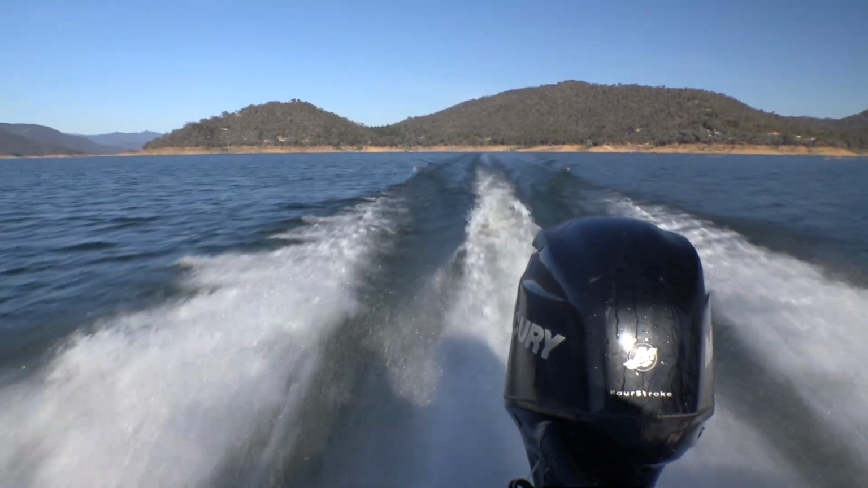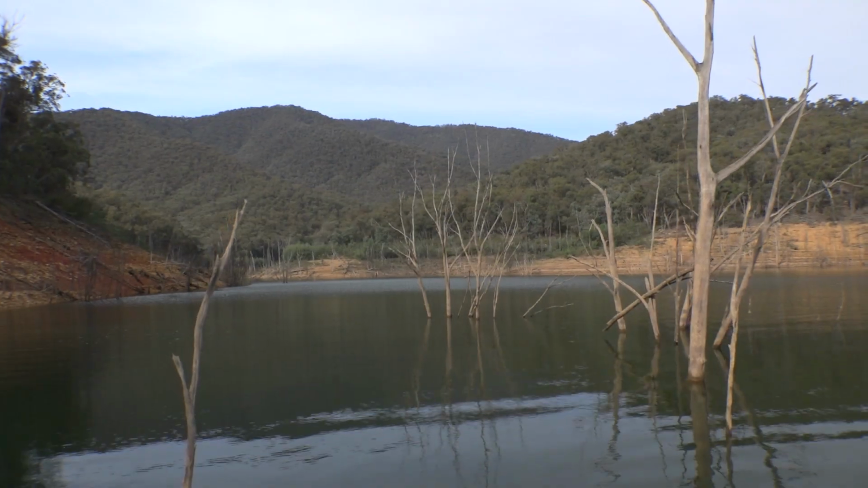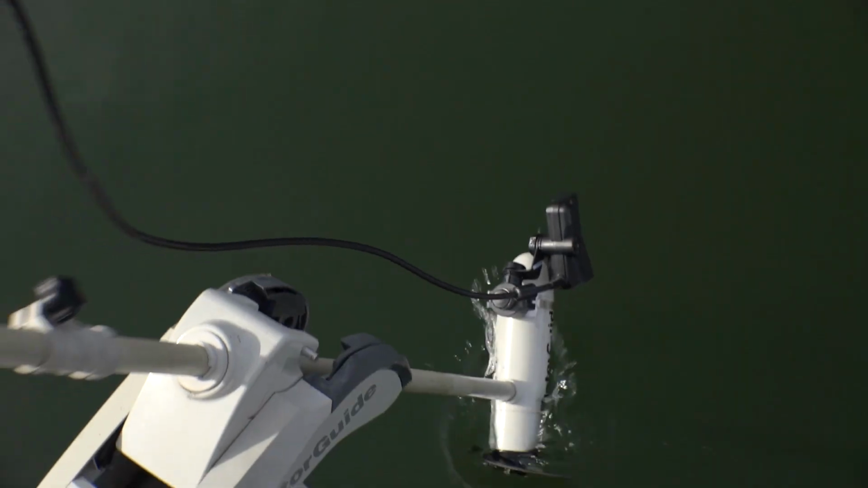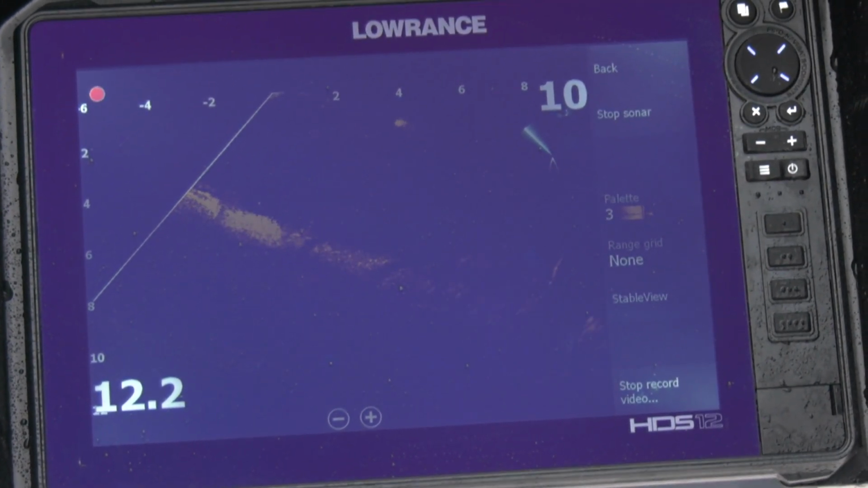Now Lake Eildon's a perfect spot to test the ActiveTarget transducer. The waters are calm and the lake itself has so many spots to actively target Murray cod. Deploying the ActiveTarget transducer is easy, and this is what happens when it all comes together. You can actually see your lure.